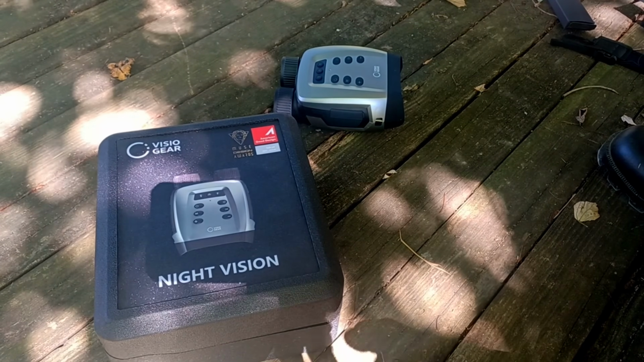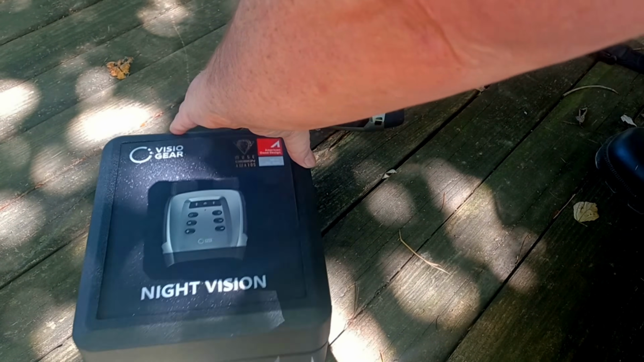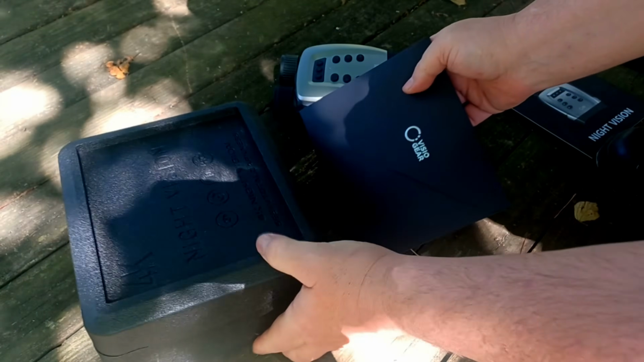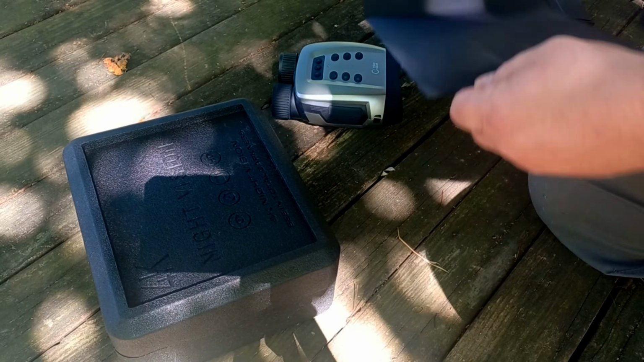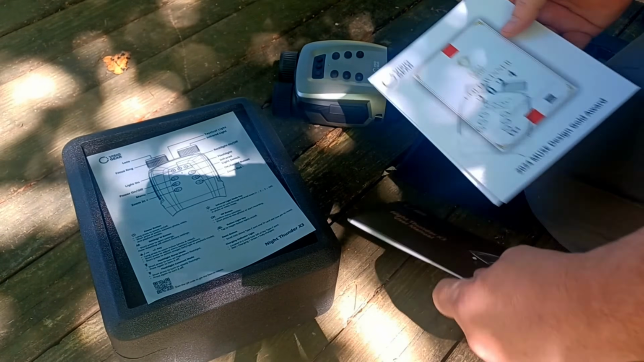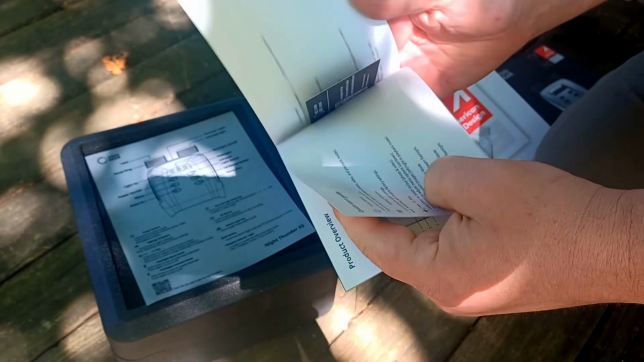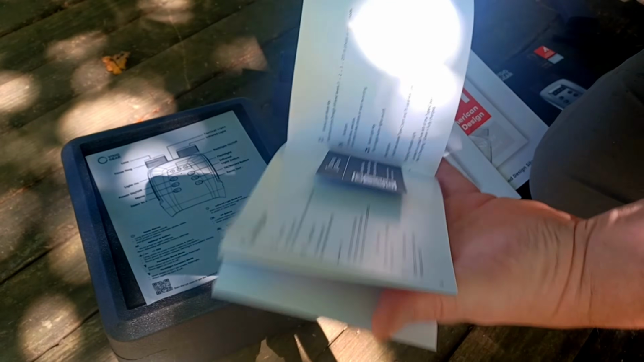One thing I did want to show you, the manual and all that is on the front here, behind this card. So you pull that up, flip this over, your manual and etc. Comes with a quick start diagram, shows you what all the buttons do. Full manual. Warranty card. This is a very nice, clearly written manual.